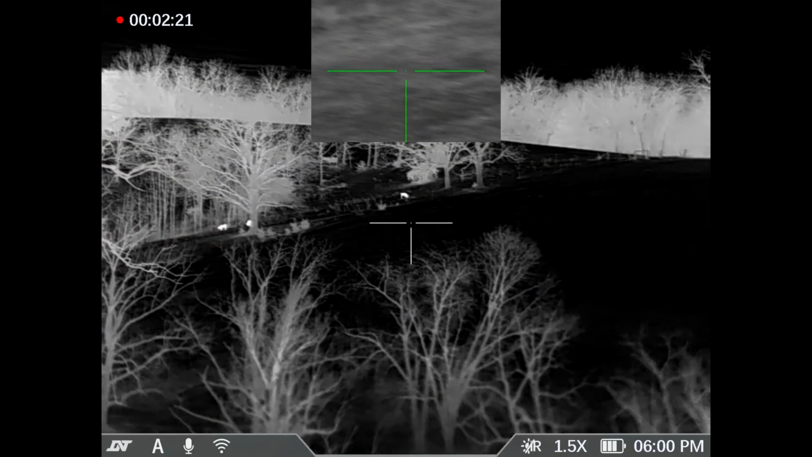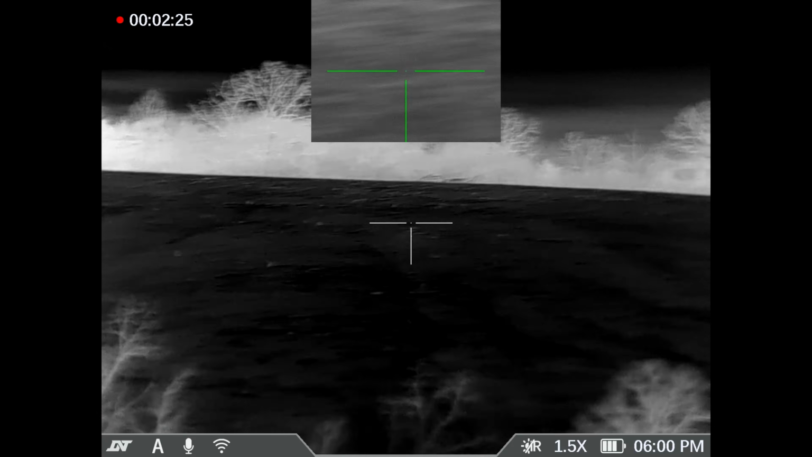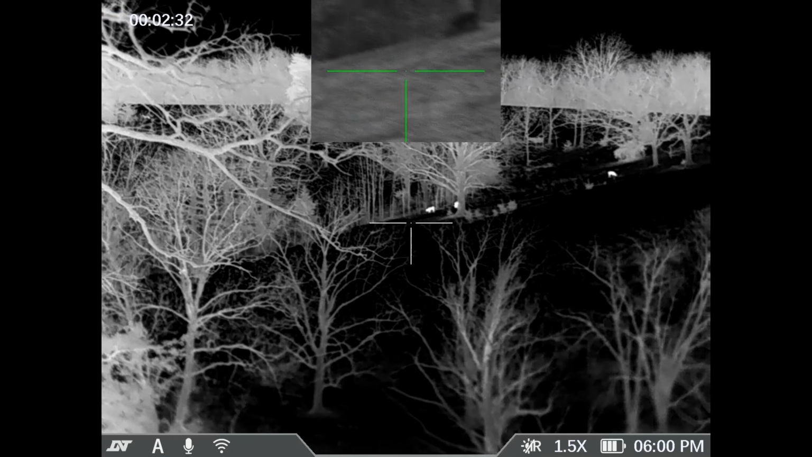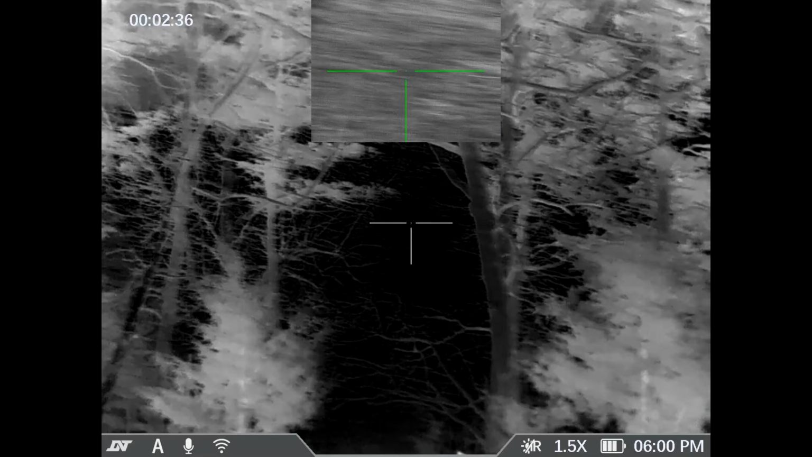The other thing we liked on this one, it's kind of a pro and a con. The 1.5 base magnification is a really wide field of view. That's awesome coyote hunting, to see them coyotes come into the field. Once you see them in the field on your thermal image, which we like to have on the main screen, the picture-in-picture, you can use that night vision, dial in that IR illuminator, and really know what you're shooting at.